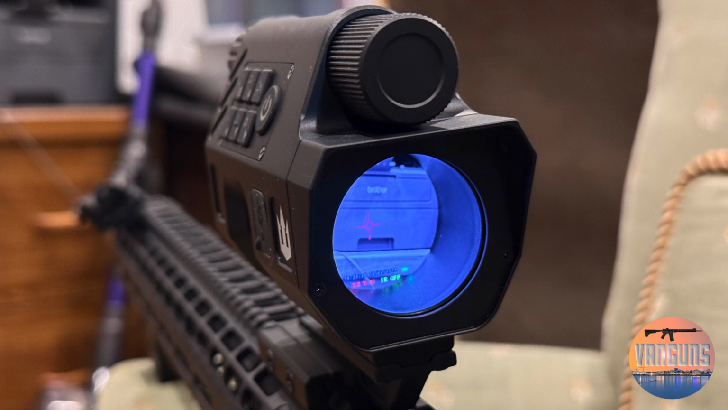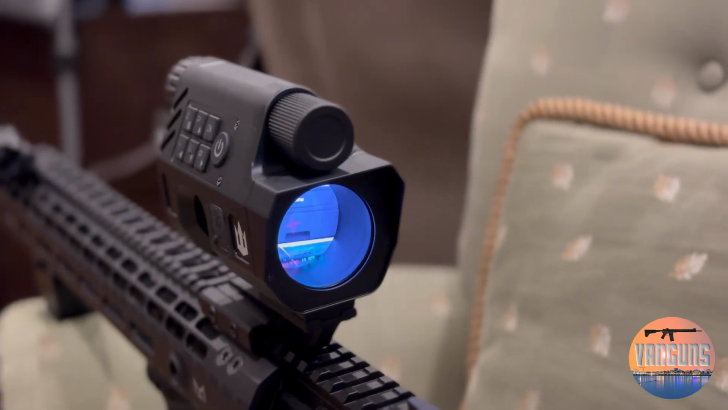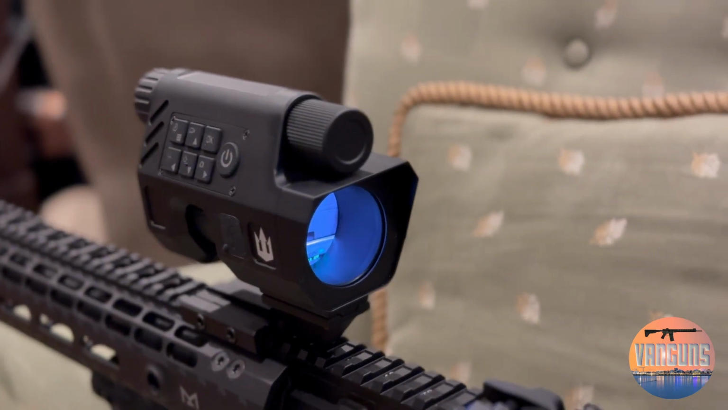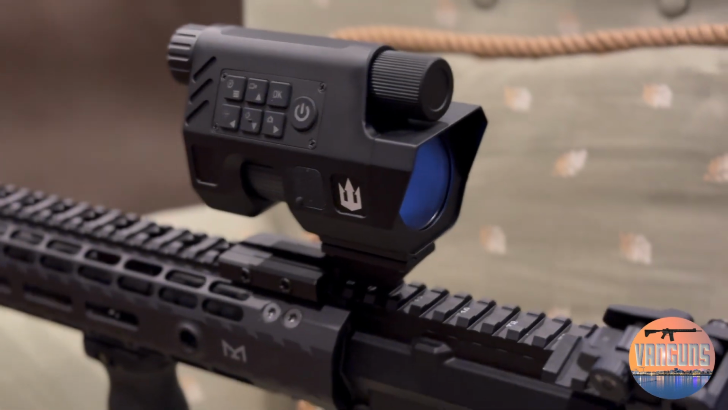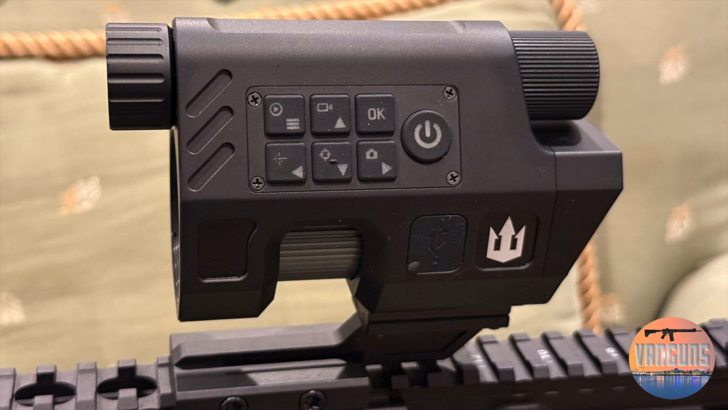I think they claim 4 hours of running time with this, and that's obviously going to depend on how you're using it, whether you're using the IR emitter on full blast or whether you're just not even using the infrared at all. It works fine as a daylight scope with no enhancement. It's just like looking through a video camera, really, and it works fine for that.